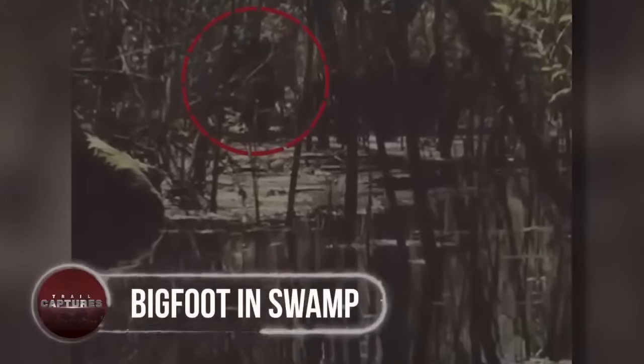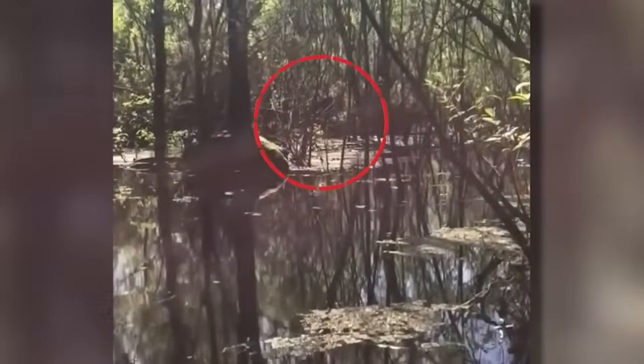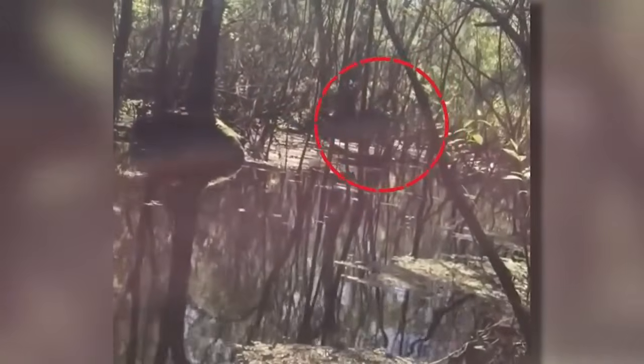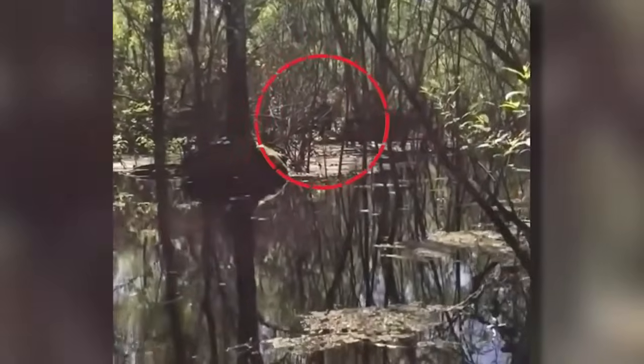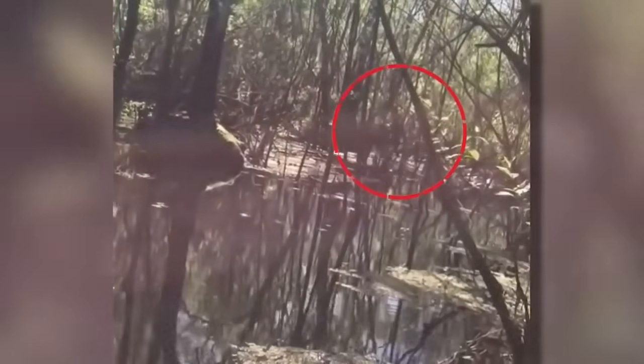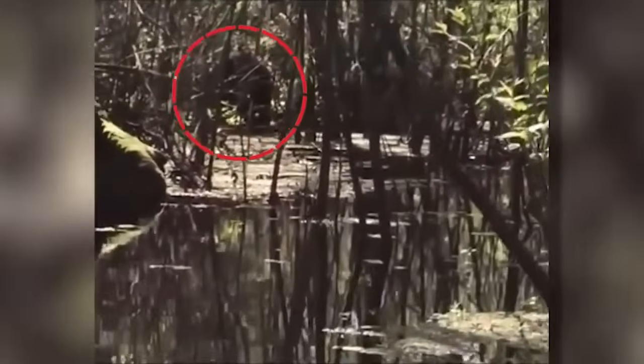Bigfoot in swamp. Scientists argue that there's no evidence Bigfoot exists, and many consider it a myth. But a young boy named McCamey has claimed to watch a huge hairy beast that, according to him, was a real Bigfoot. While canoeing in Tampa in January 2005, he managed to capture a massive black creature in the nearby swamp that initially appeared as a huge black bear.